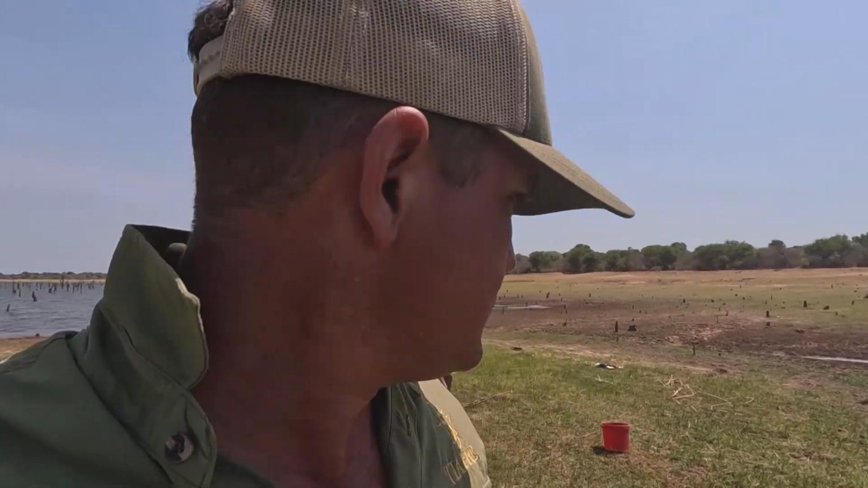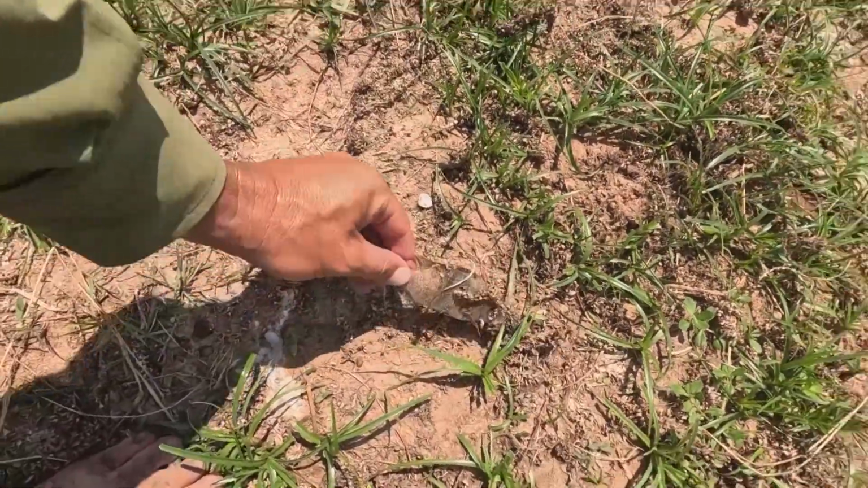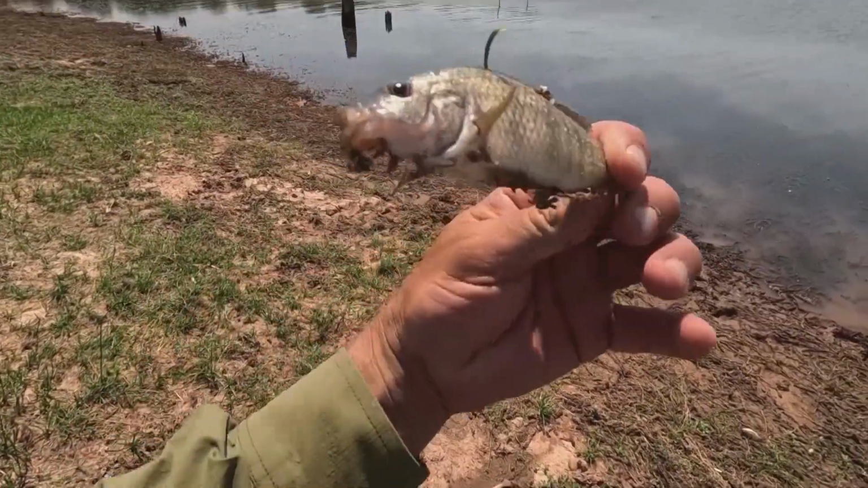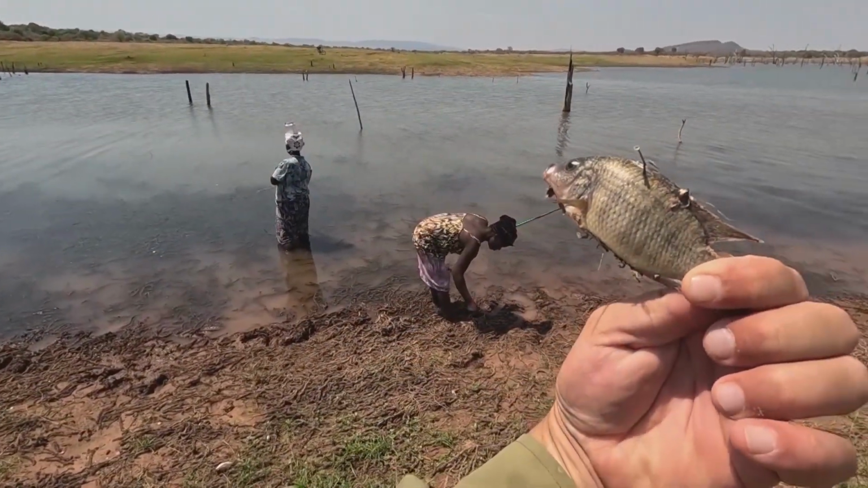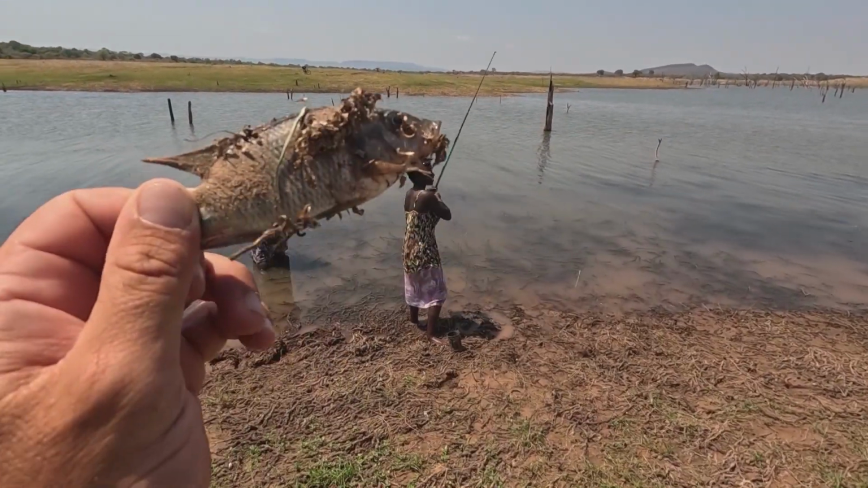I see. Doesn't look like the fishing's going too well here. No fishing. No fish apparently. They only want meat. Hey, there's one. What about this one? I found one. Somebody caught one. One fish. Oh, small one. It looks a little dry.